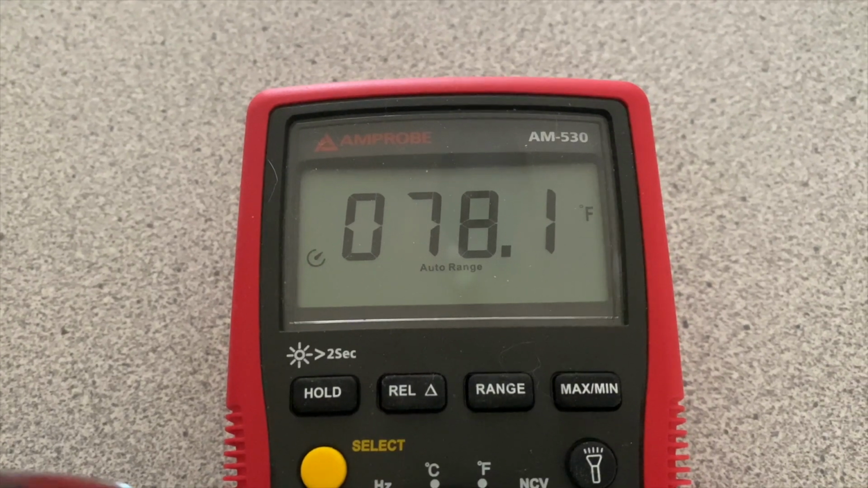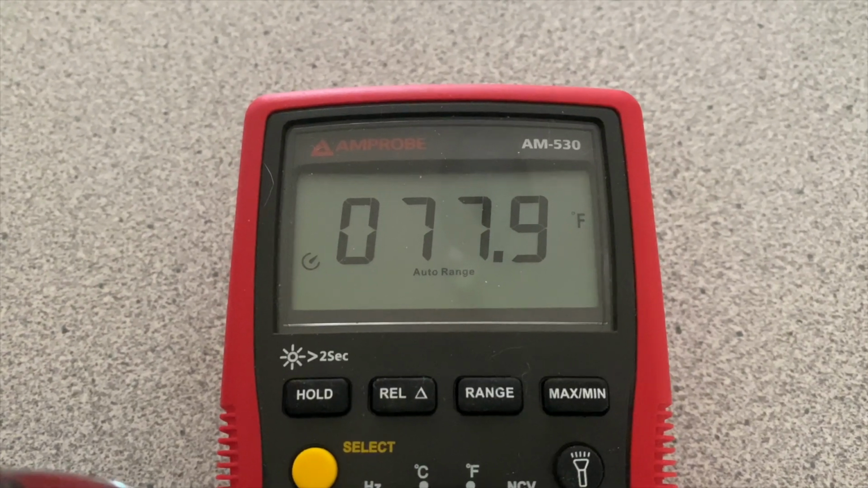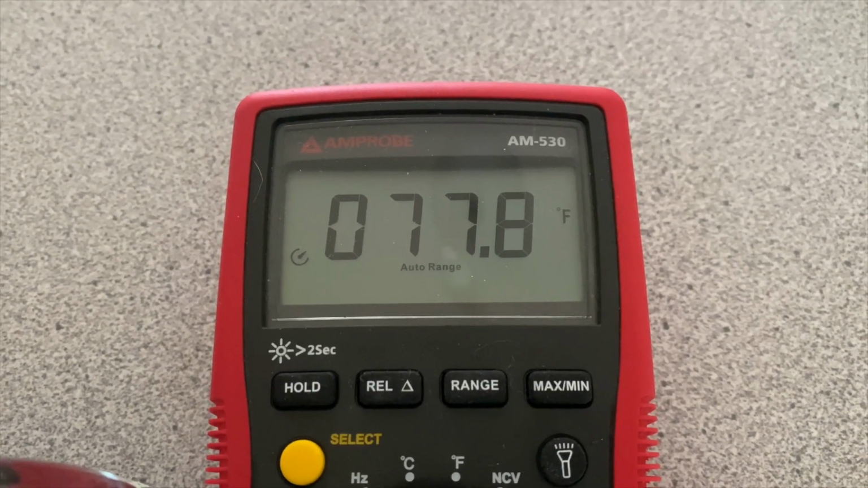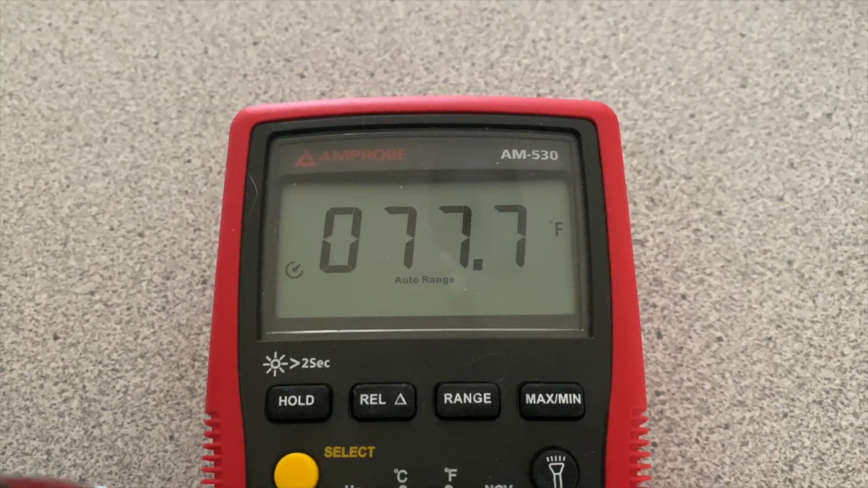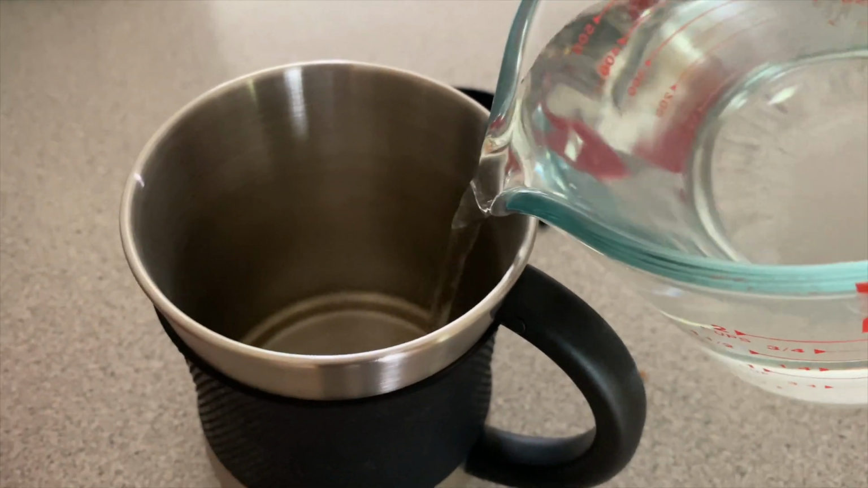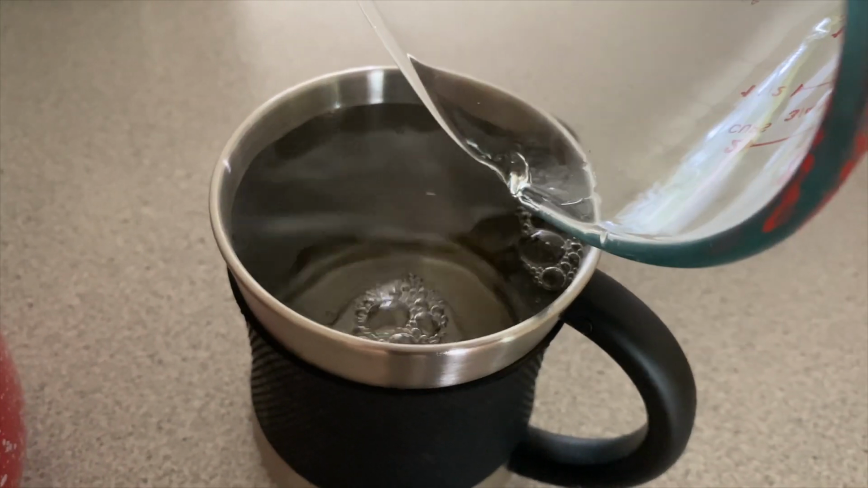Here the Amprobe is showing about 78 degrees Fahrenheit, which it turns out the Amprobe is consistently off by 10 degrees Fahrenheit from room ambient up to just before boiling, which I tested because I noticed that it was off by 10 degrees Fahrenheit. So just note that throughout the rest of this video, showing that temperature, and know that it's off by 10 degrees Fahrenheit.